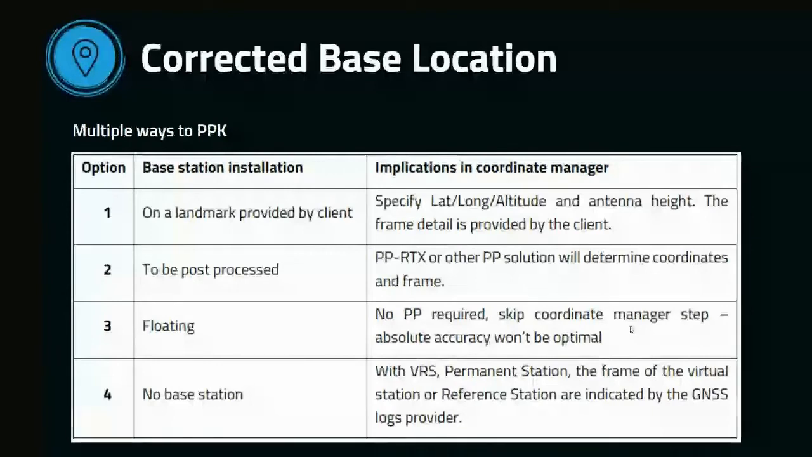Because it's a Trimble product, we have the PP-RTX correction service built in. If you have a subscription for that, you can use the satellite correction service to correct your trajectory file and get that higher accuracy. Or we can use another PPP solution like Natural Resources Canada's PPP. We can post-process our base data in Canada and get that accurate location from there.